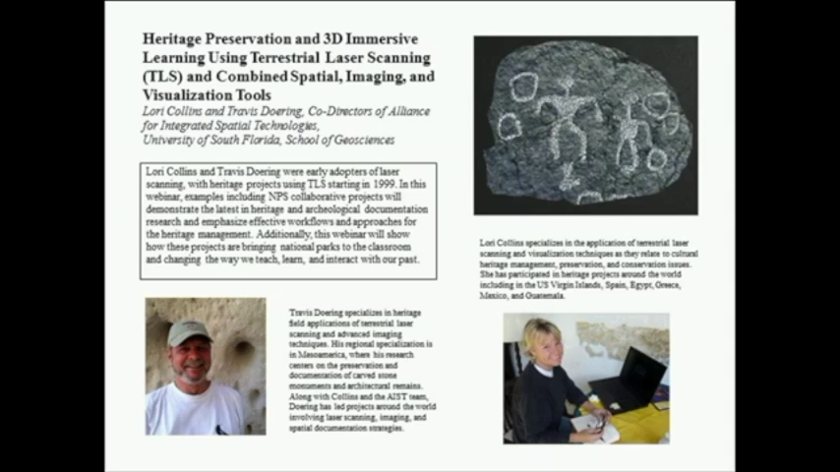They've partnered collaboratively with the NPS on a number of projects, most recently in the Southeast, the National Capital Region, Hawaii, and the U.S. Virgin Islands. And today, Collins and Doering are going to talk to us about some of their research.